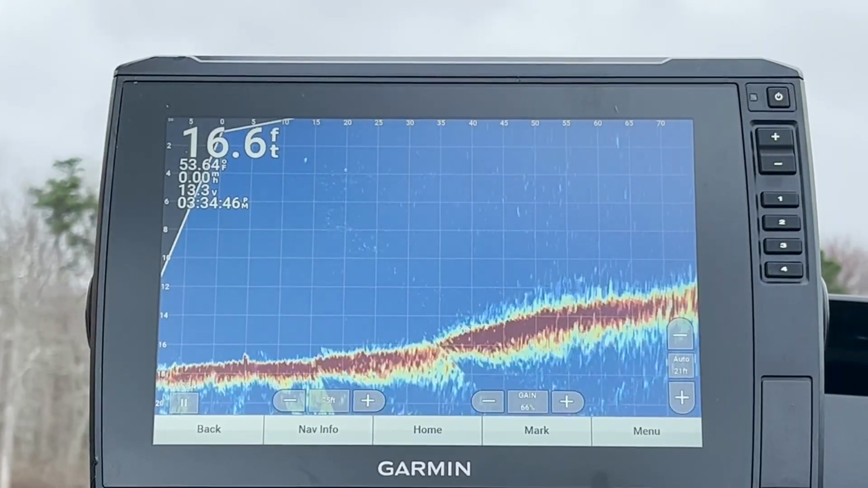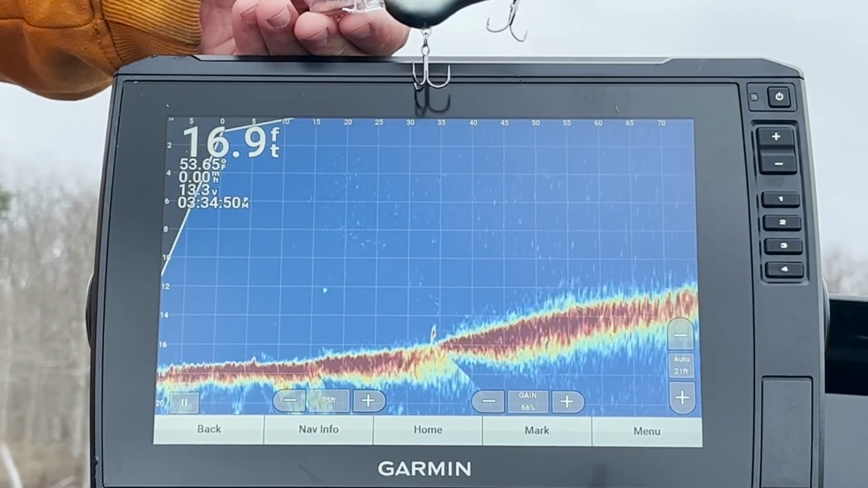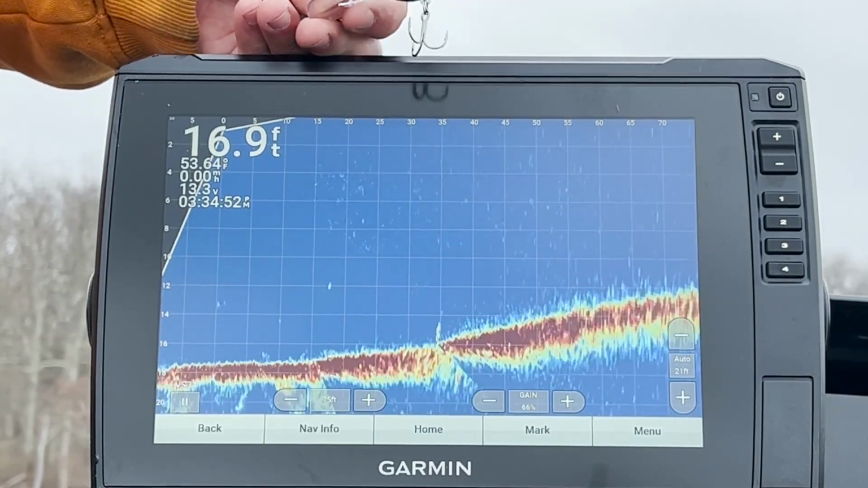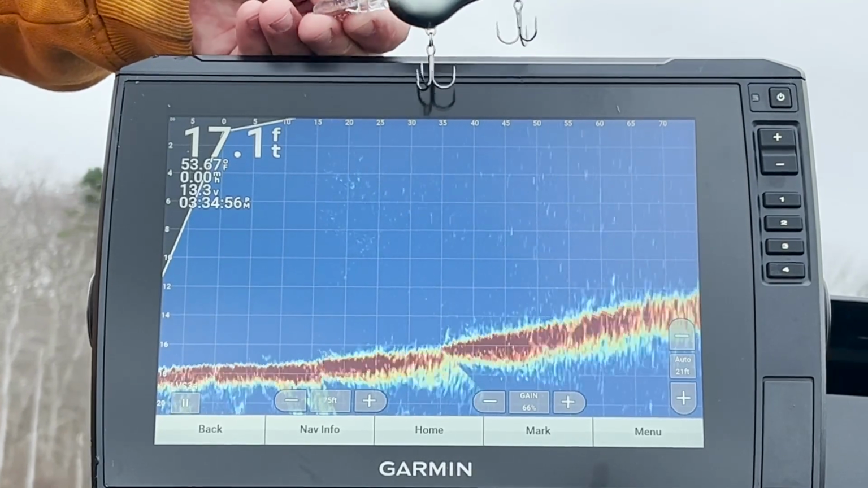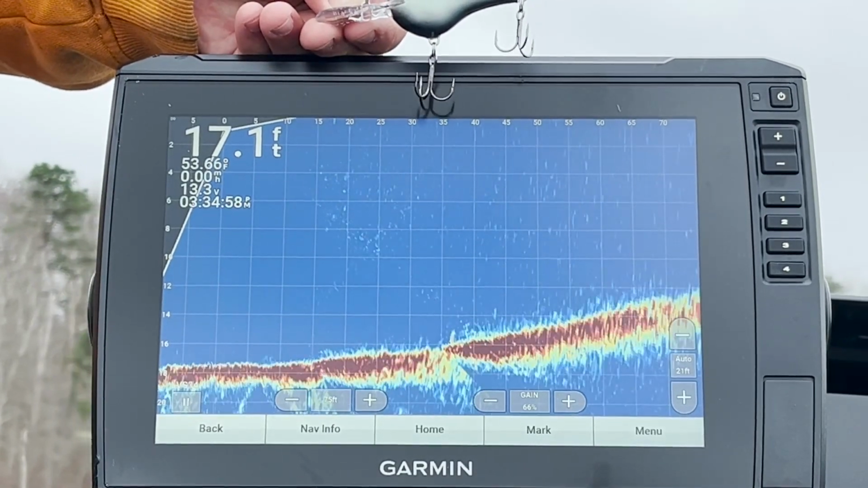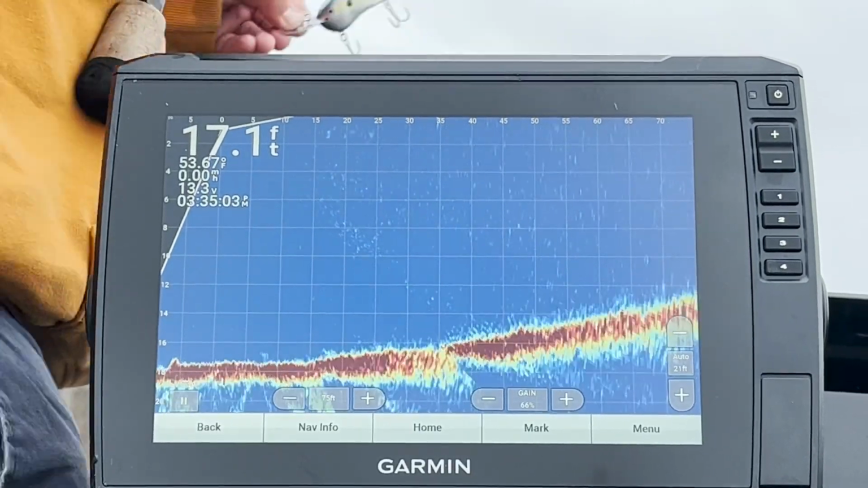Alright, let's check out its slightly bigger brother, the DT-8. It's actually not bigger. I loved when Rapala came out with this option because it is a slightly deeper option and you don't have to bump up in size to the DT-10. But let's see if it really gets that much deeper than the DT-6.